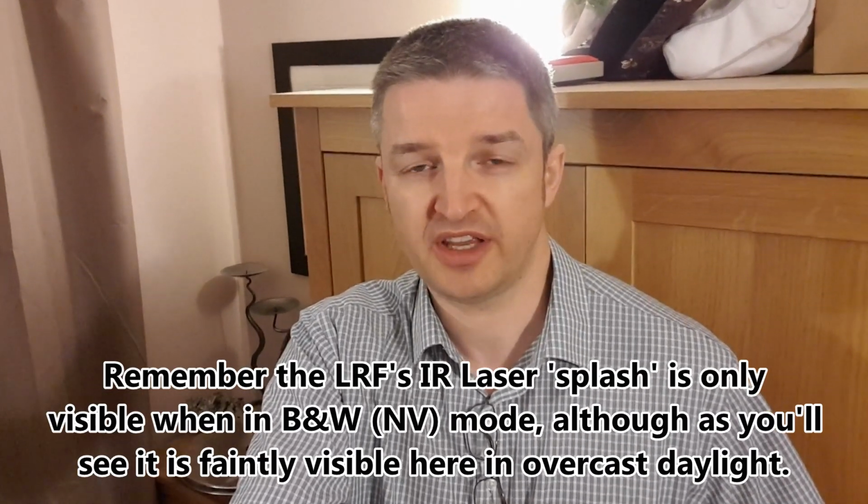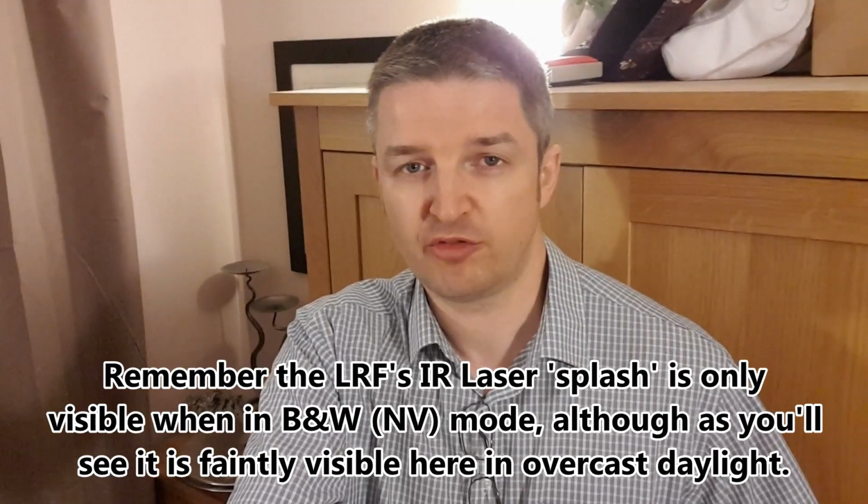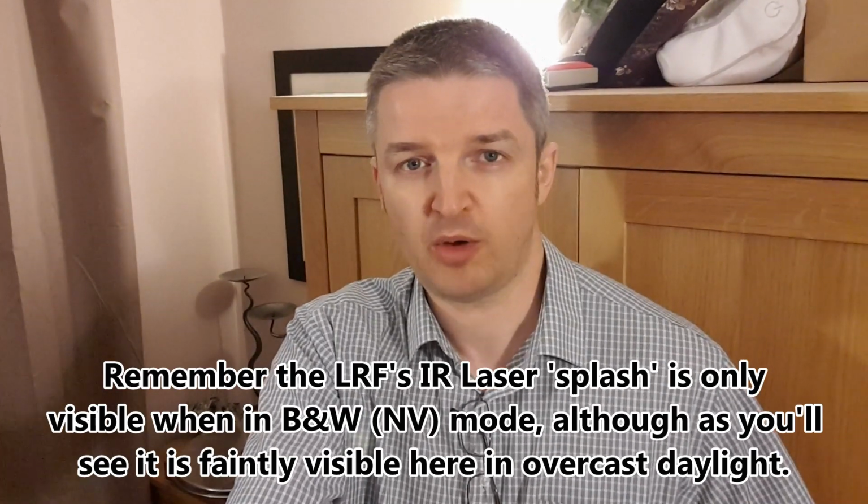Now you will see as he brings it back down, the rangefinder goes off. It does power off after about 2 minutes. The scope stays recording, but the laser rangefinder function does power down. And this also displays the fact that with the LRF you can see the laser splash, the little vertical laser splash during daylight, as long as it's sufficiently overcast, so it's not too bright sunlight.